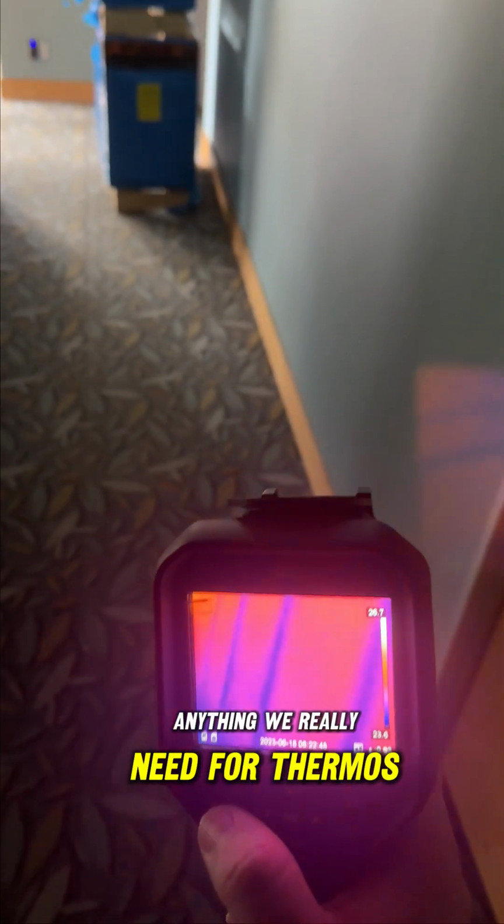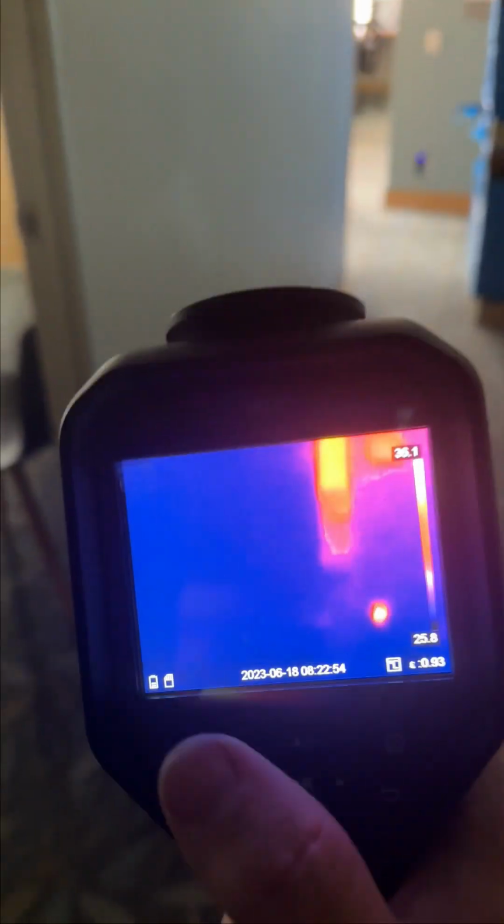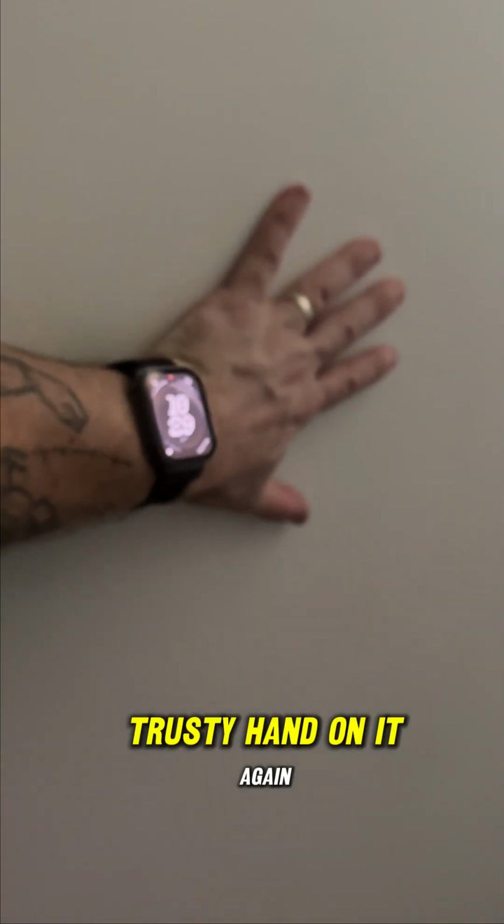Really neat for termites. Now, remember before we showed you that heat transfer in the wall? We'll do it again just as a quick test. So this is our wall. At the moment, nothing, because there's no temperature difference. But we'll put our trusty hand on it again. Our thermal camera, all this is doing is showing a surface temperature difference.